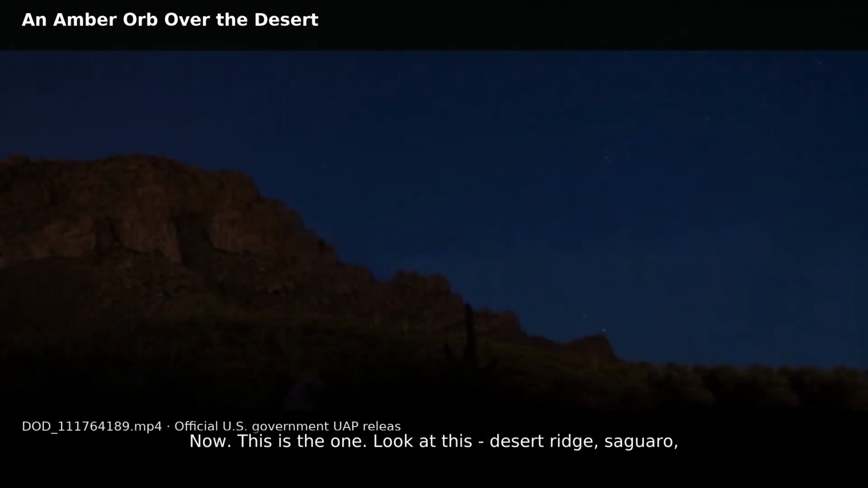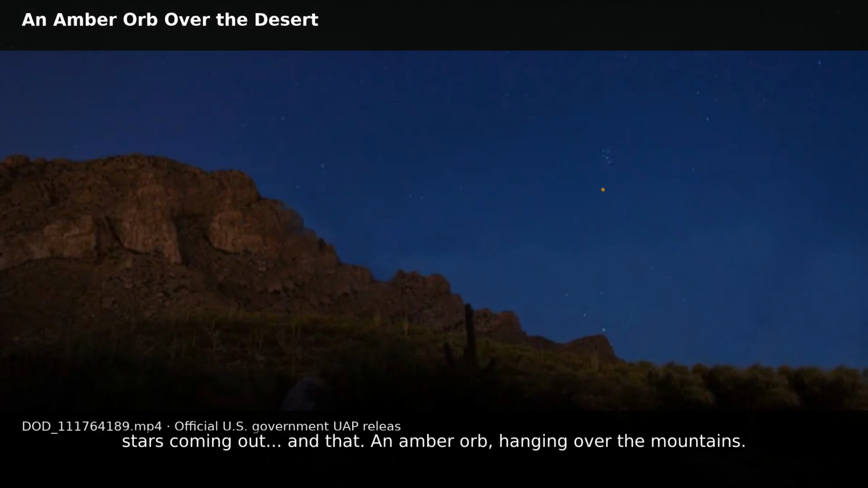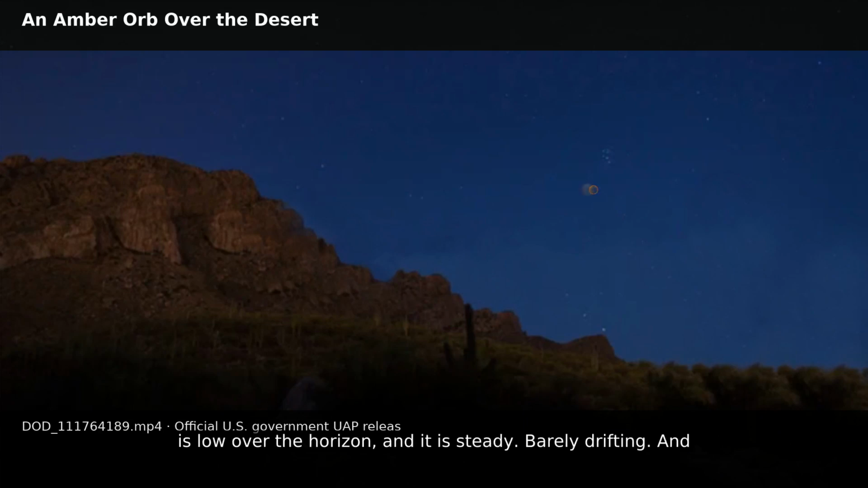Now, this is the one. Look at this. Desert ridge, saguaro, stars coming out, and an amber orb hanging over the mountains. This is the frame that is going to get clipped 1,000 times. So let's actually slow down. It is glowing warm orange. It is low over the horizon, and it is steady, barely drifting.